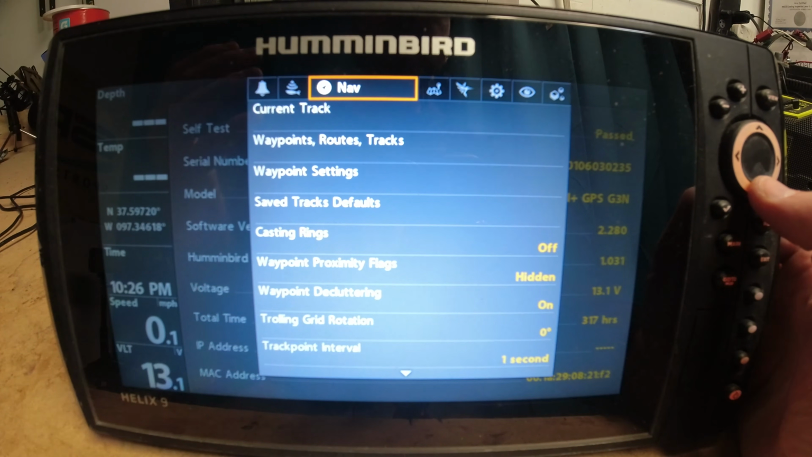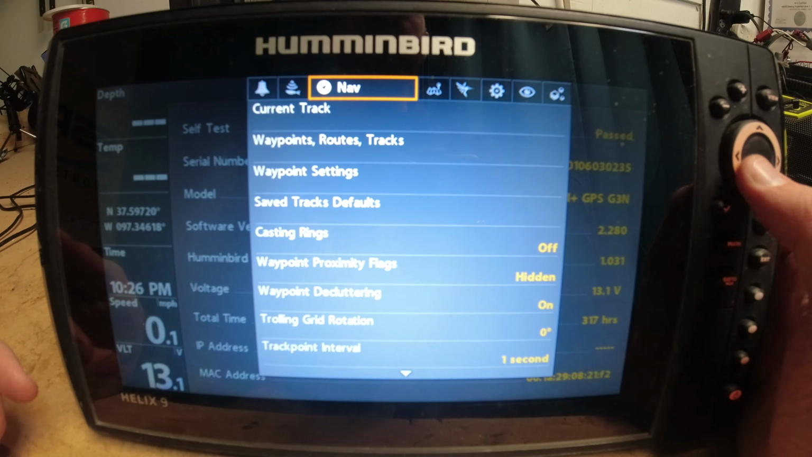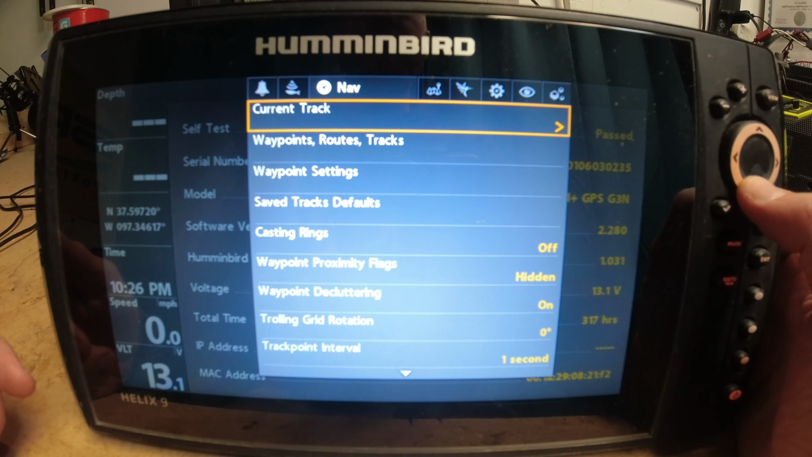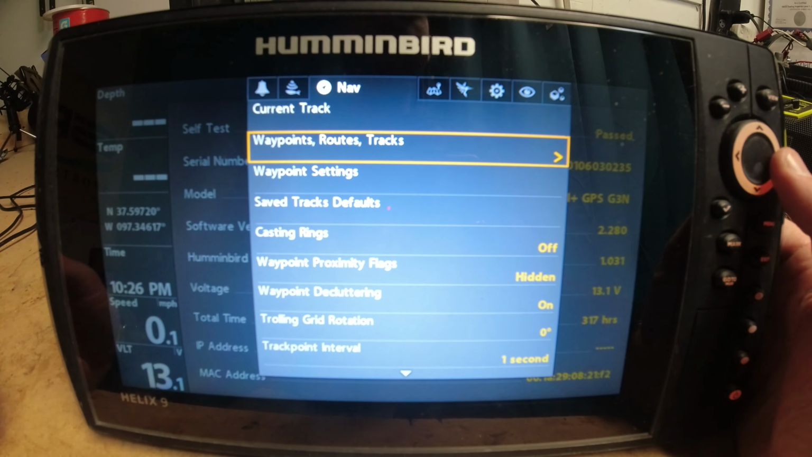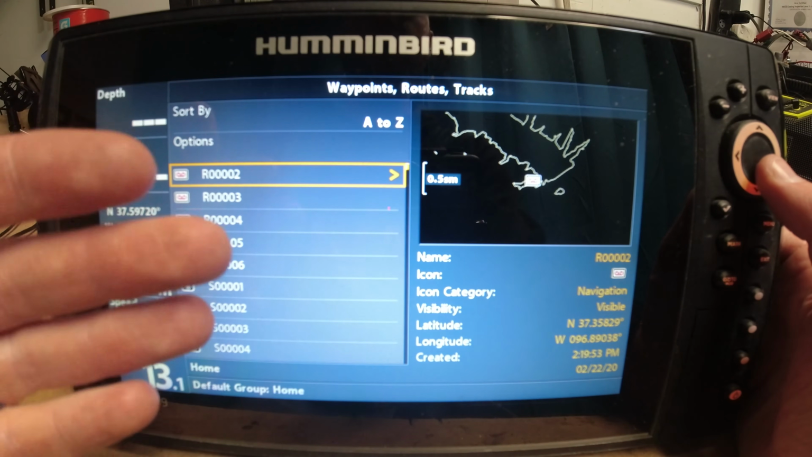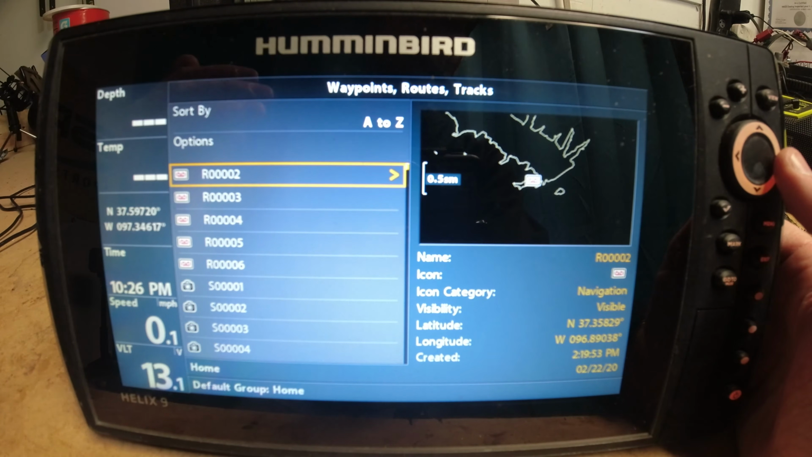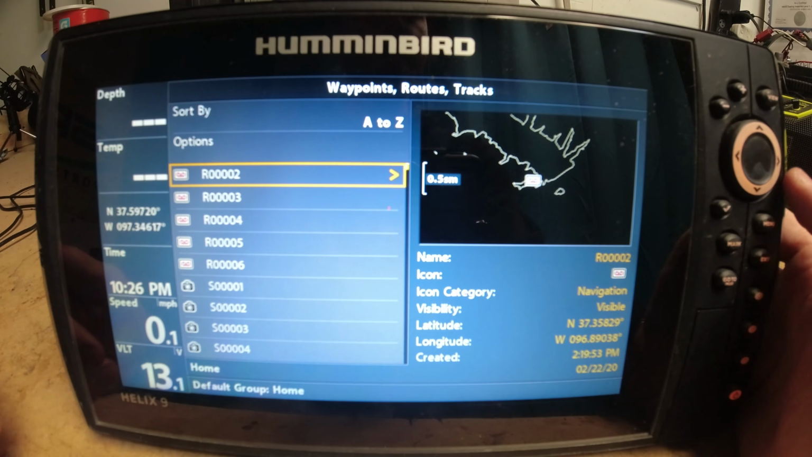Okay guys, here is the navigation tab. This is going to be the next one over from the sonar tab here. And I will say that the first thing that I would like to talk about here is your waypoints, routes, and tracks. This is where they're going to be stored. If you do want to take the routes or the waypoints over to another unit, save them on an SD card, this is going to be where you will do that.